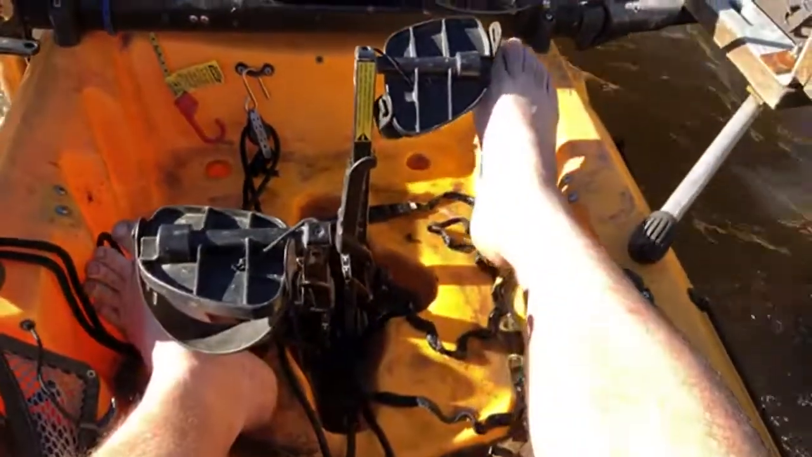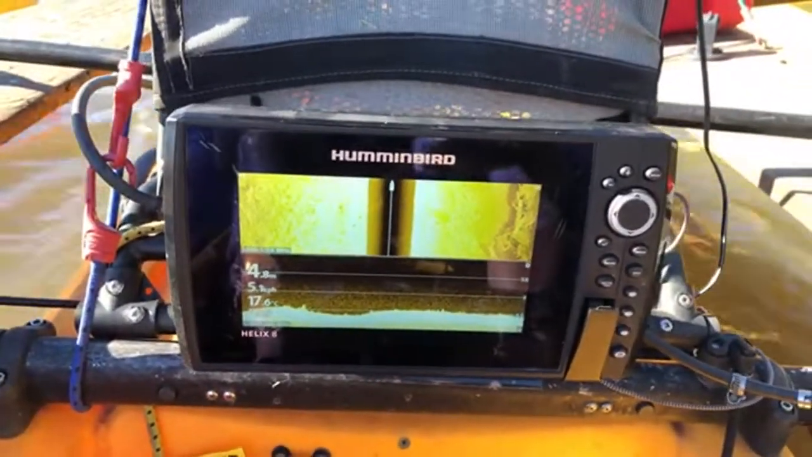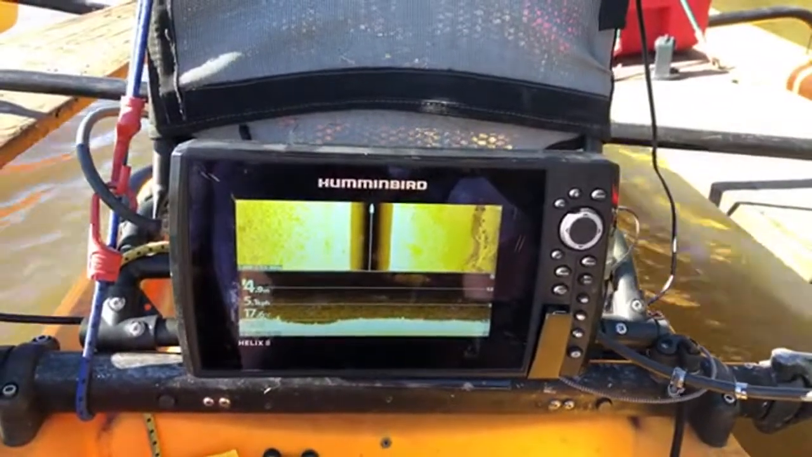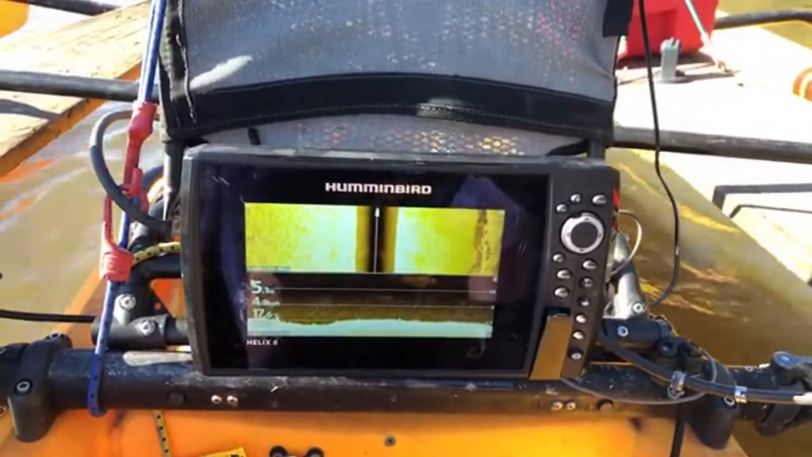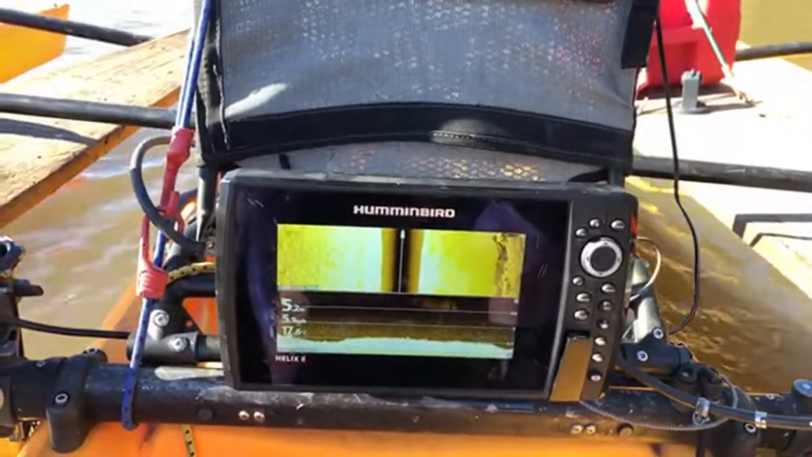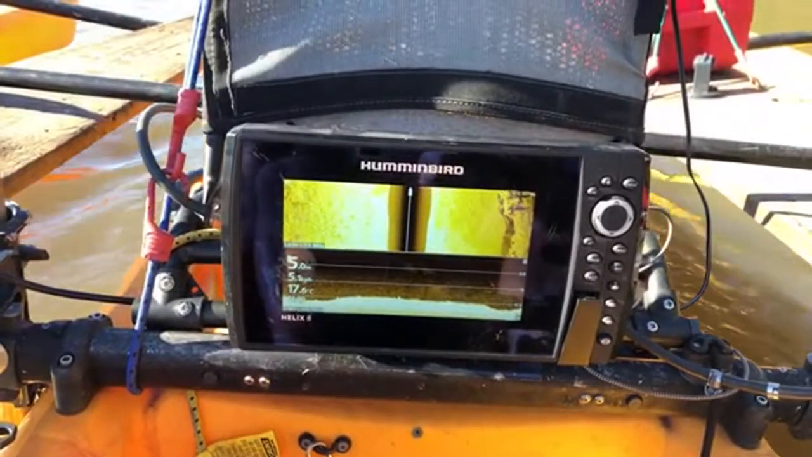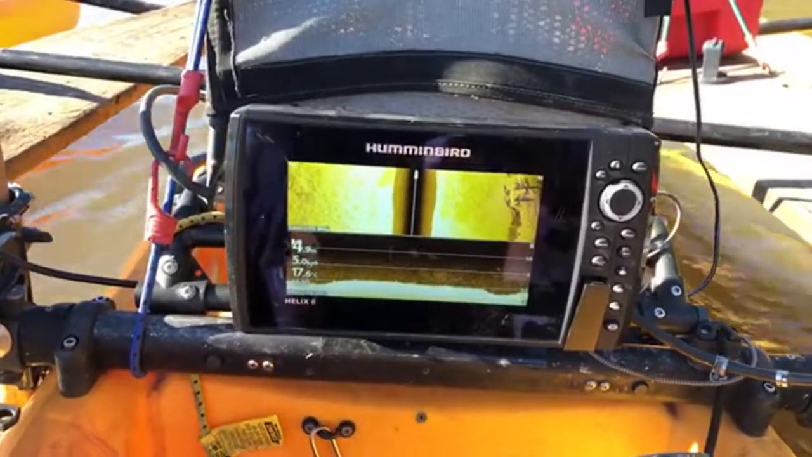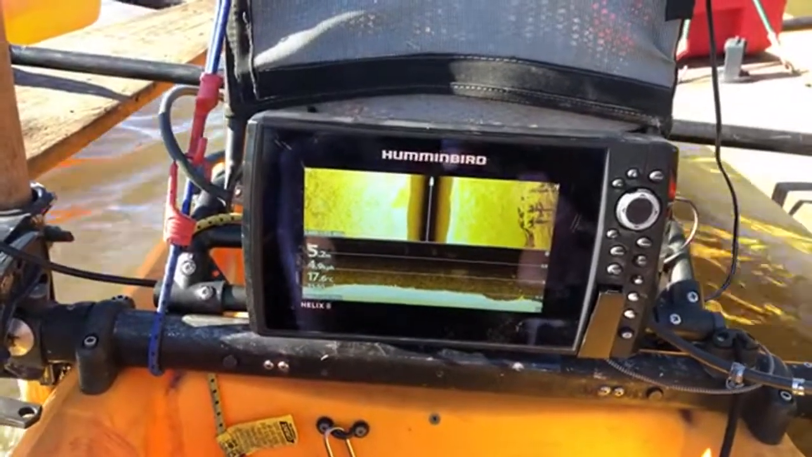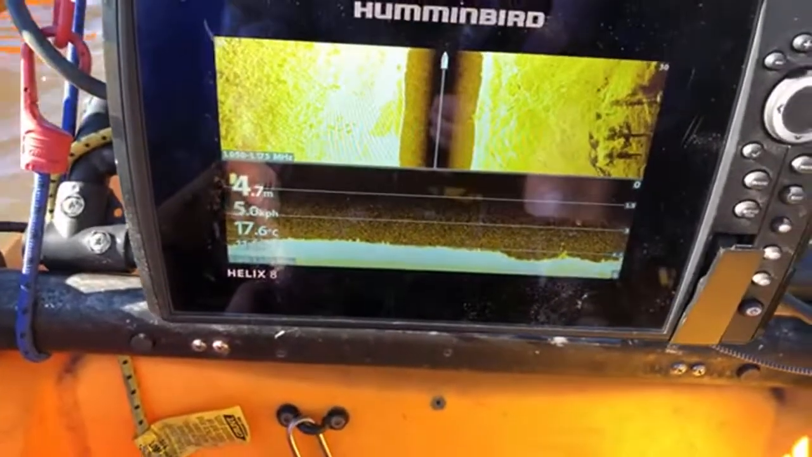I've got good legs, haven't I? How's that? Is that better? Really not that much down here. I can't imagine those cars were washed all the way down here, but can't see your scanner. Can you see it now?